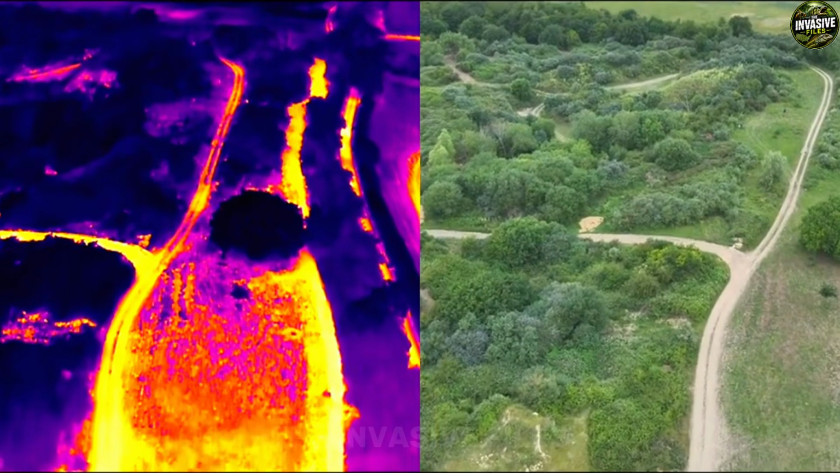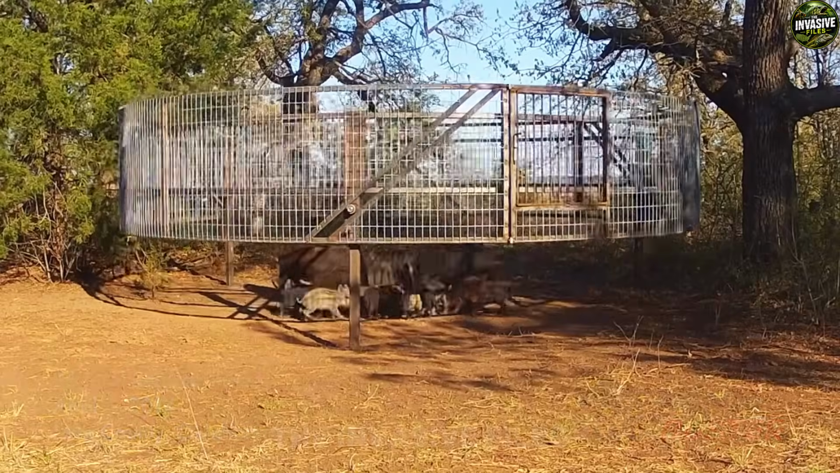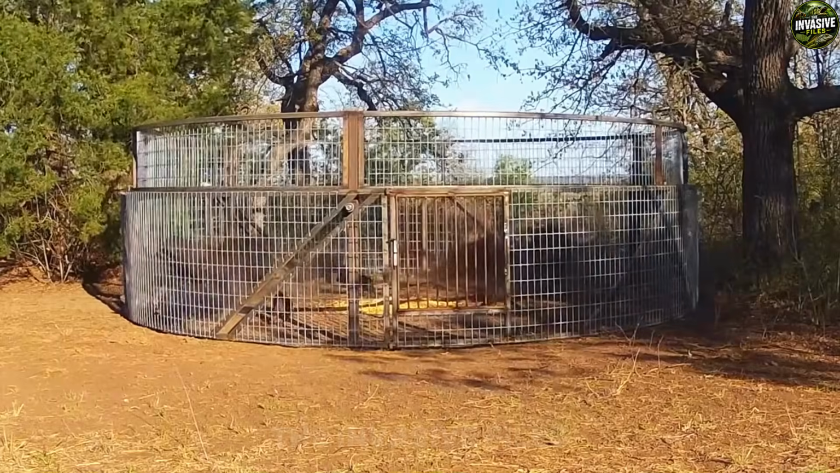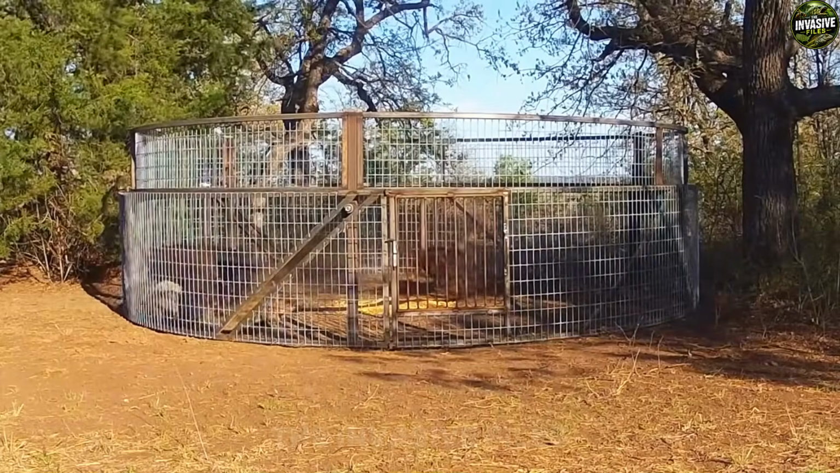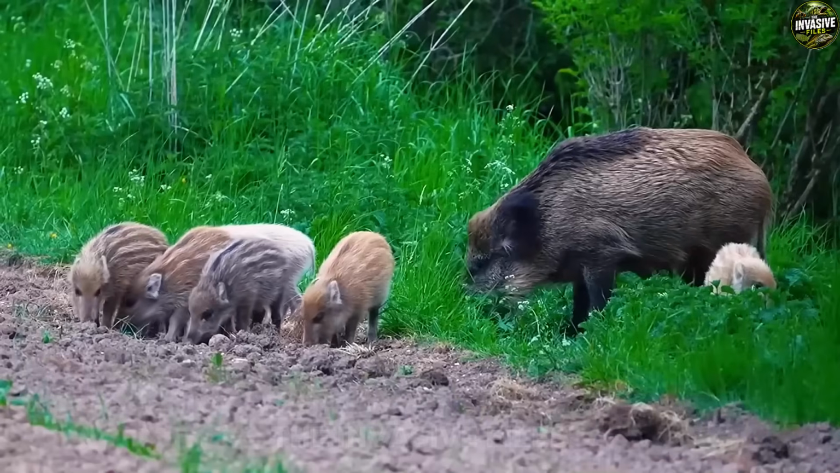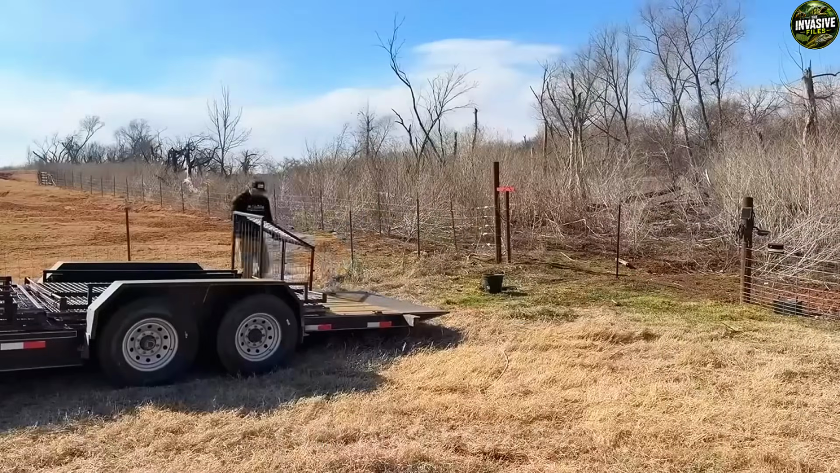It delivers live intelligence, pinpoints herd dynamics, and exposes their blind spots, but it cannot finish the job for you. The ultimate fate of these invaders still hinges on mechanical traps, steel gates, and precise marksmanship down on the dirt. The sky belongs to the sensors, but the real war is fought right here on the ground.